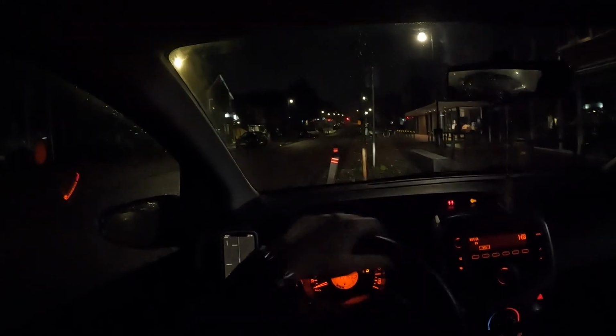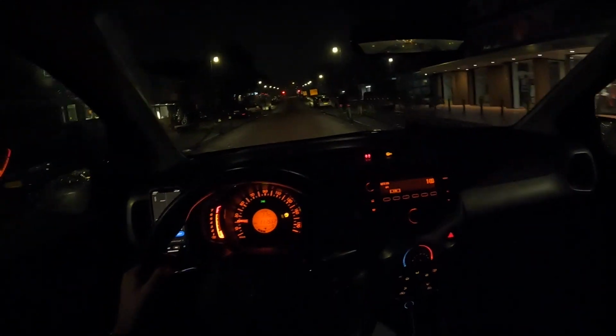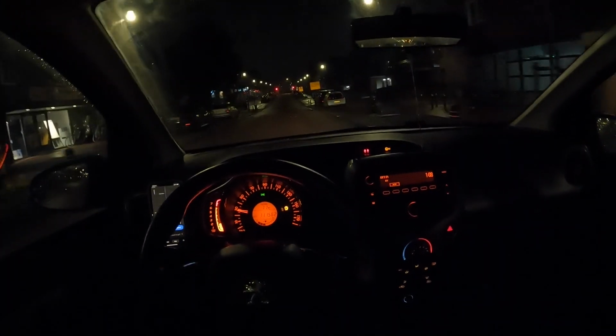By the way, we're in the middle of Halfweg, which is near Amsterdam. And yeah, going to Amsterdam for a little drive.